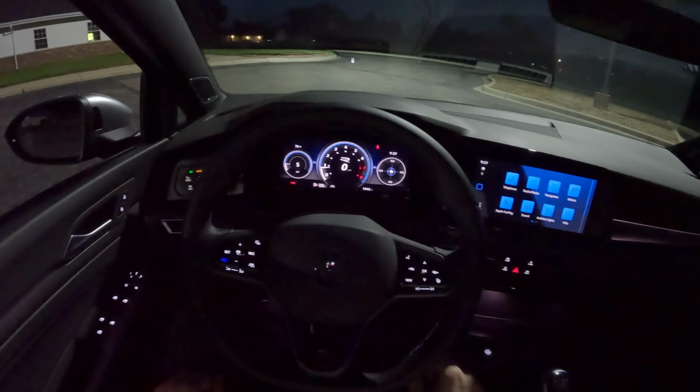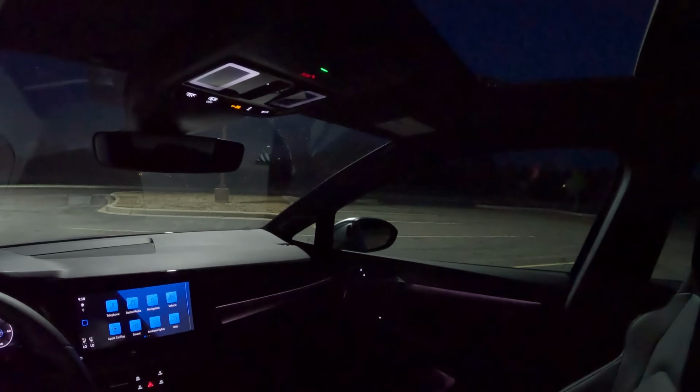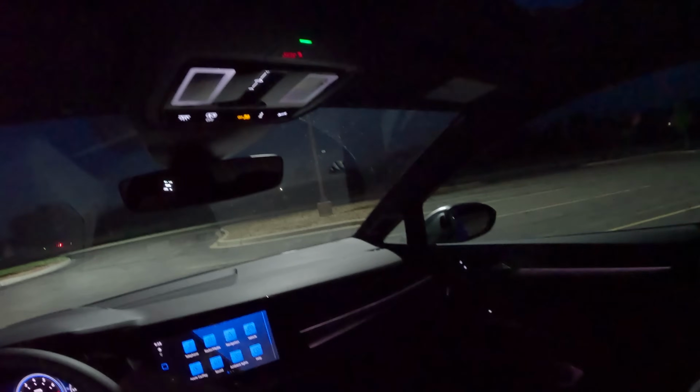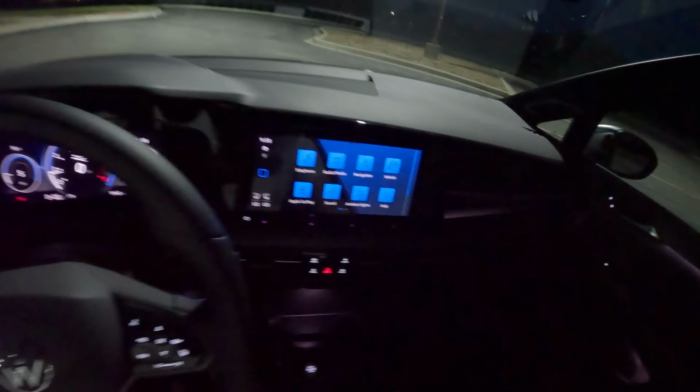Though I will say my favorite is this one. Let's get these windows rolled up. Kind of some loud window motors on this thing. We'll shut the sunroof, which is a swipe, kind of like a Volvo. Volkswagen, would it have killed you to put one physical button in this thing for the sunroof? I think maybe it would have.